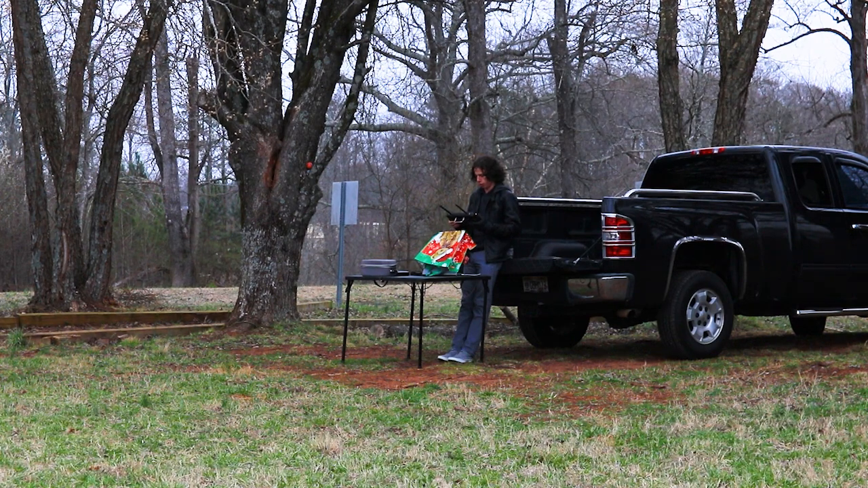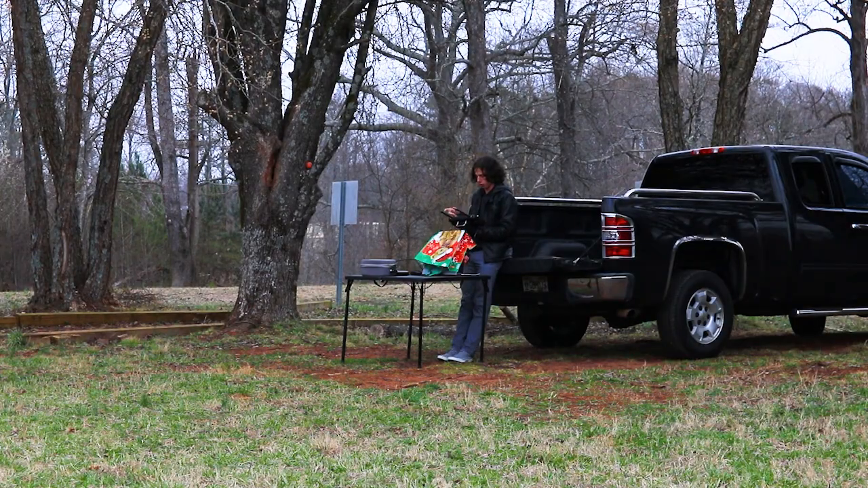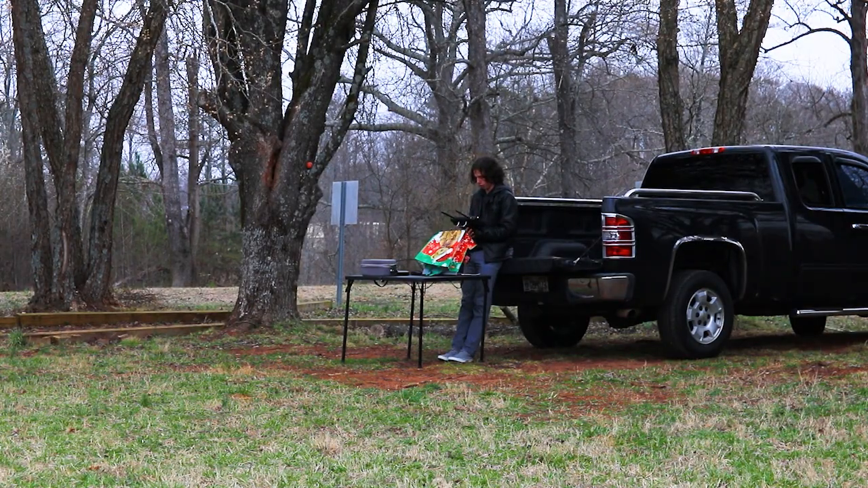I don't think we'll get a full telemetry connection. It typically stops about three-quarters of the way through. It's still enough telemetry to be able to fly, but for all the setup, like parameters, compass calibration, for I don't know exactly what reason, the connection does not fully establish here.